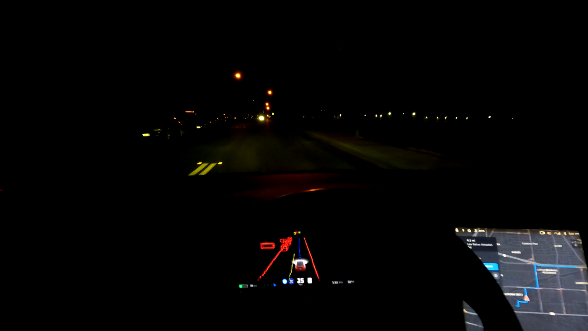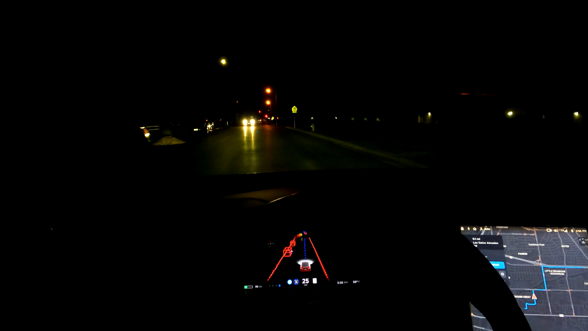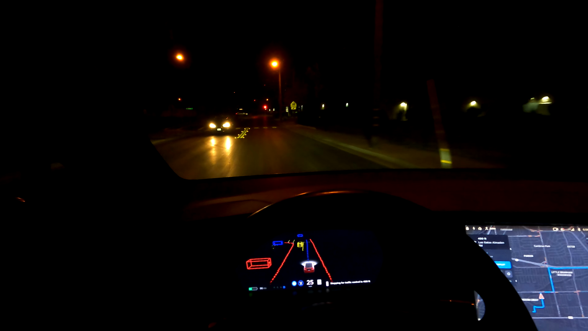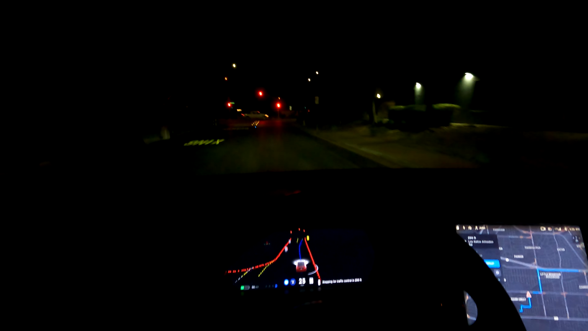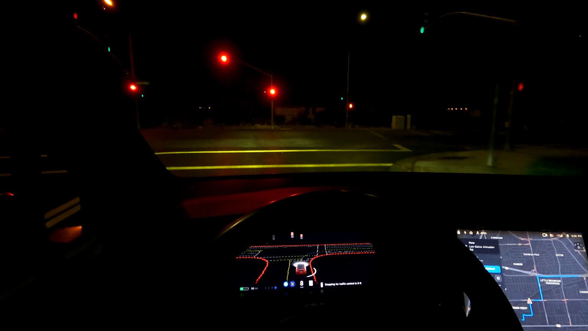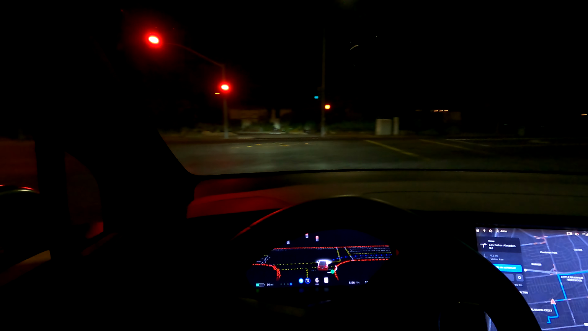But yeah, all of these things have literally gotten better over time, and I definitely can see it. I've had more drives on this version without disengagements than the prior two combined. So I think I posted two of my drives today, stopping a little early, but still doing a good job. So it's coming to a full complete stop and then making the right turn.